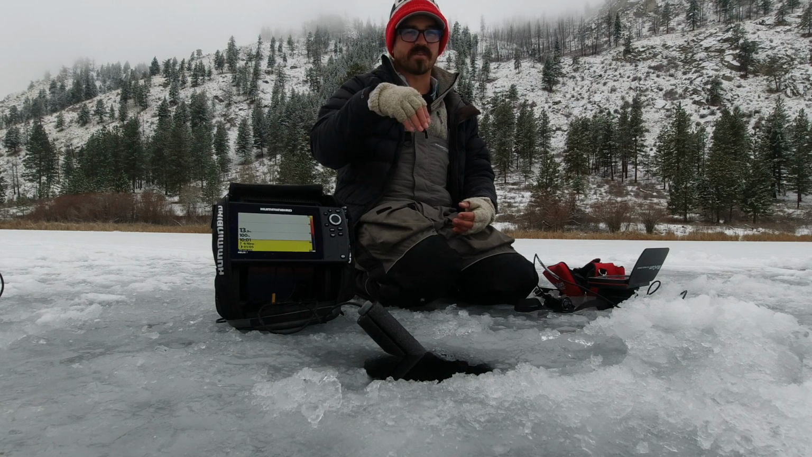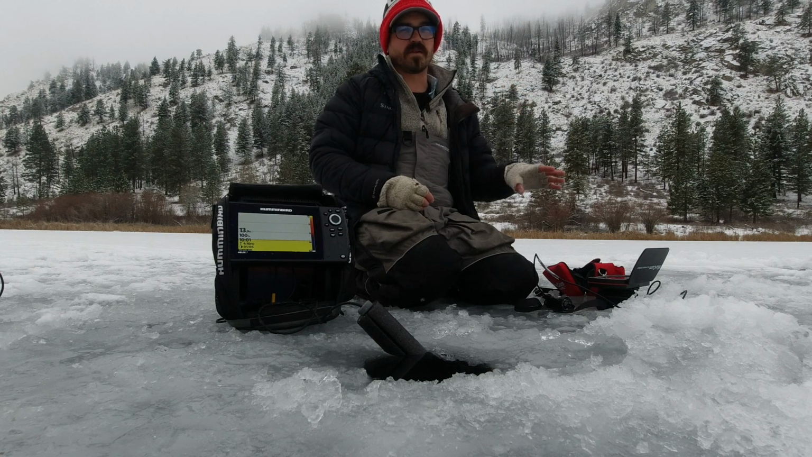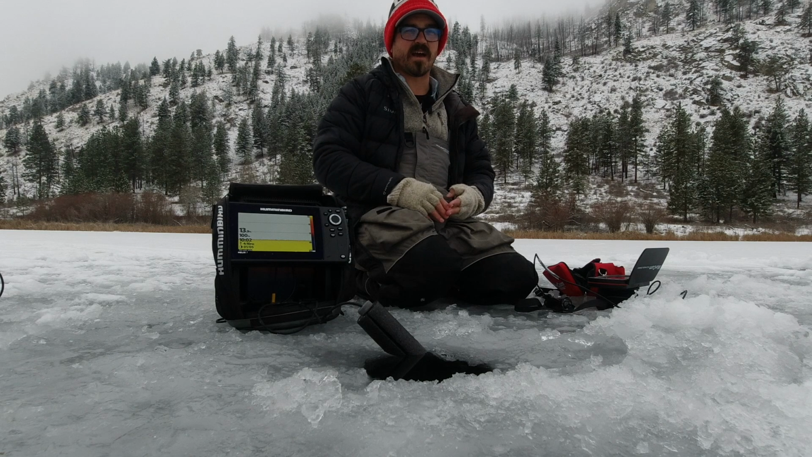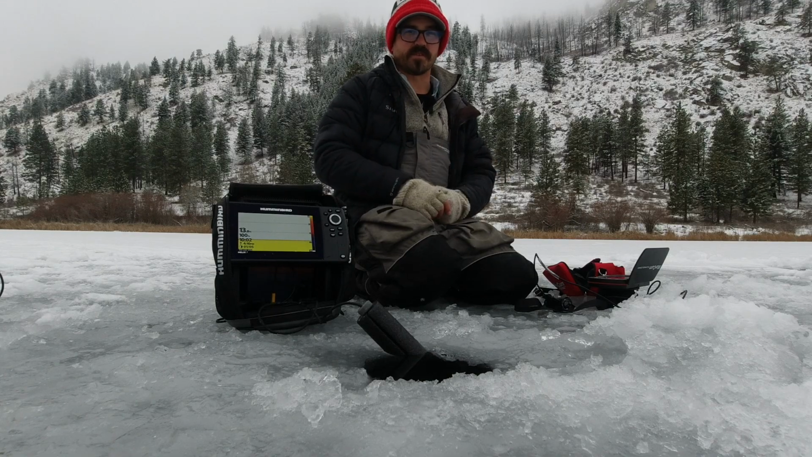There's no response on the spring bobber. It's absolutely incredible to me. So that's where I've really seen an advantage with the cameras. I can identify the species, I can see how they are responding to my bait or lure in real time, and that makes all the difference.